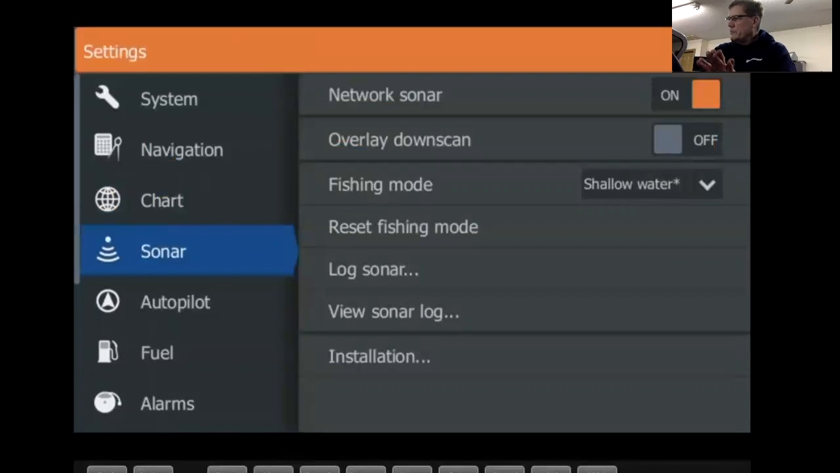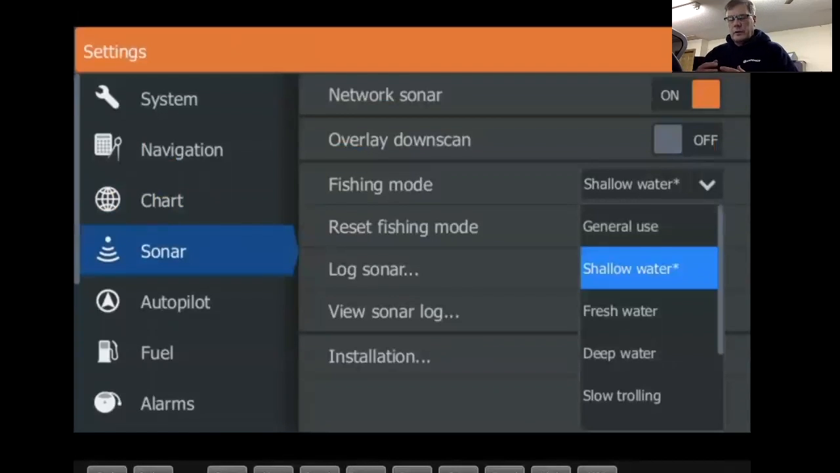Fishing mode, this is important. Again, that's in that setup menu, and typically you'll want to select the fishing mode. Minnesota or shallow water lakes, I typically fish. I keep it at shallow water. What it's going to do is kind of default a lot of your settings to shallow water use. If you use a general setting, it's down to 1,000 feet. Fresh water is 400 feet. So let's say you're a Great Lakes fisherman or something like that. You'll want to maybe select fresh water for a deeper depth range.